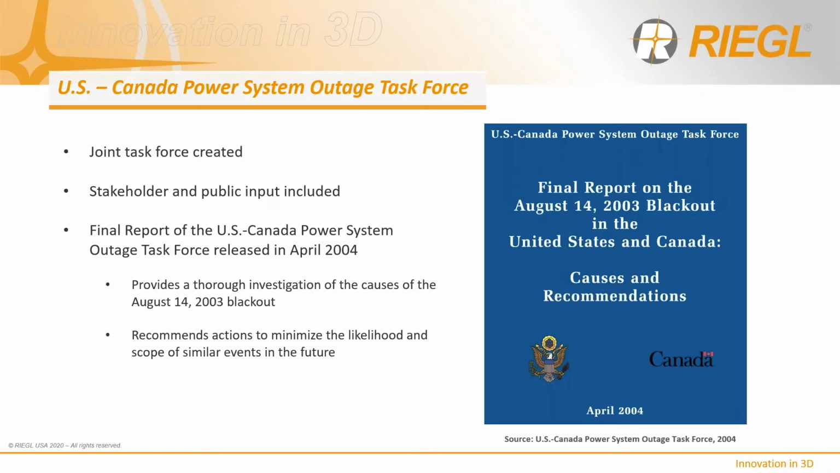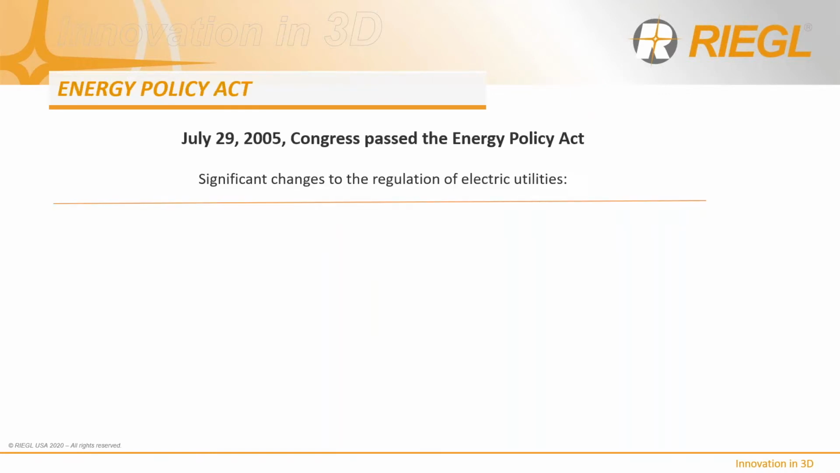NERC and the regional reliability councils must therefore assume firm authority to measure compliance, to more transparently report significant violations that could risk the integrity of the interconnected power system, and to take immediate and effective action to ensure that such violations are corrected. With this report in consideration, the U.S. Congress passes the Energy Policy Act on July 29 of 2005.